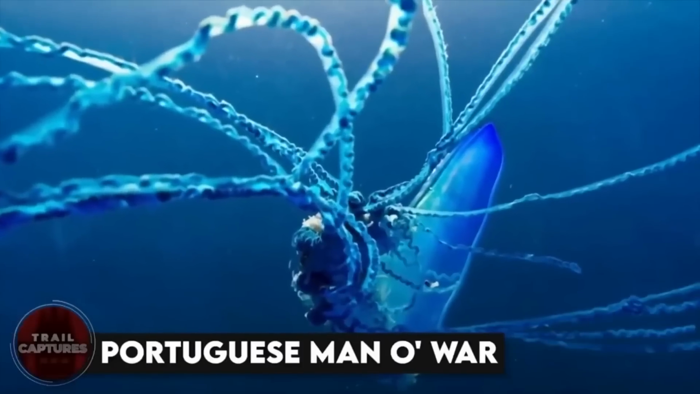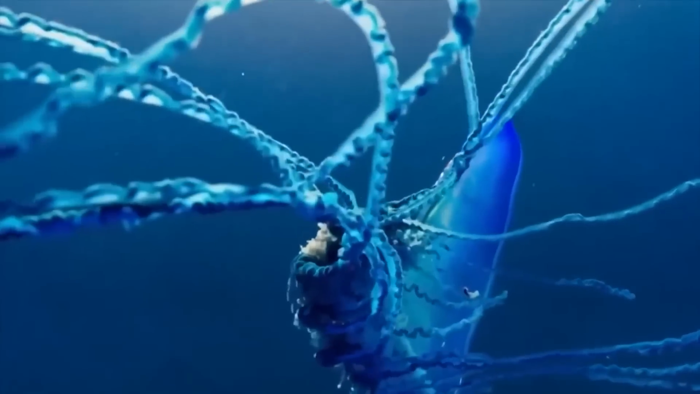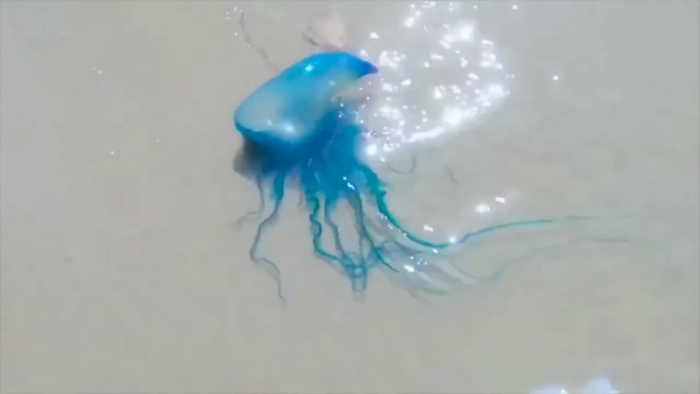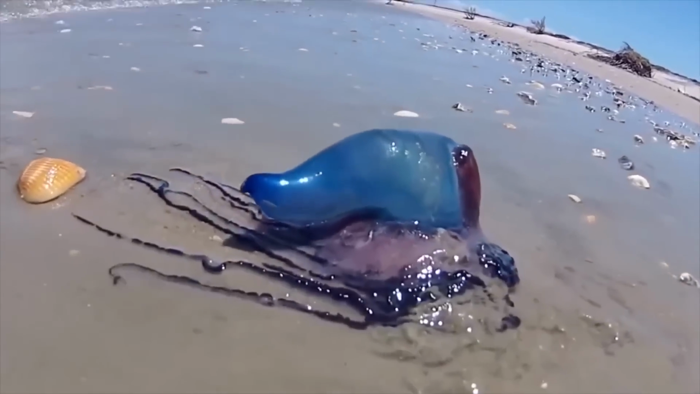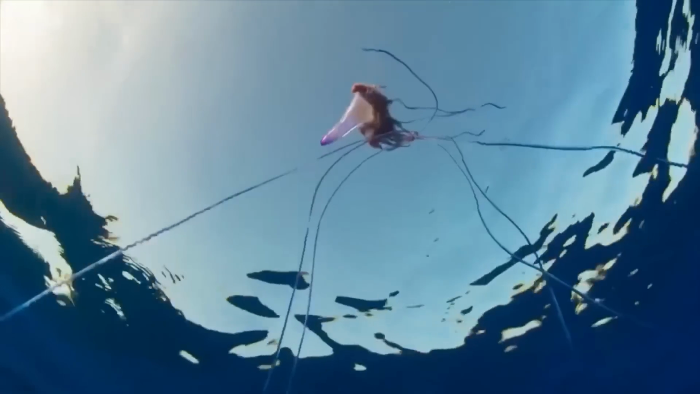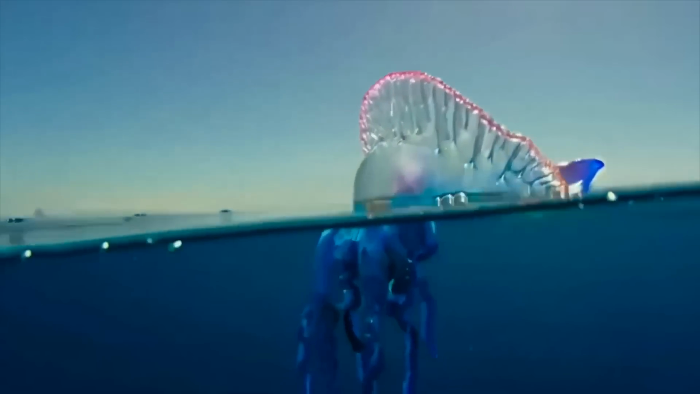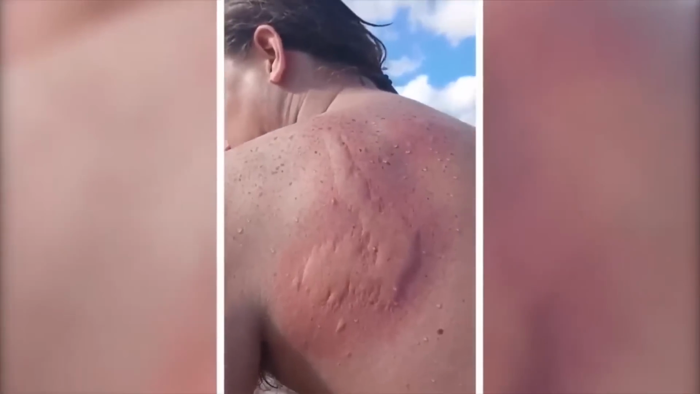Portuguese man o' war. This thing is like a freaky alien that was plopped in the ocean. It looks like a jellyfish, but it's actually a whole colony of different organisms working together, like some kind of underwater Voltron. But don't be fooled by its trippy colors and otherworldly appearance. Those tentacles can reach up to 165 feet long and pack a punch like Mike Tyson in his prime. Its venom can paralyze you and send you straight to Davy Jones's locker.